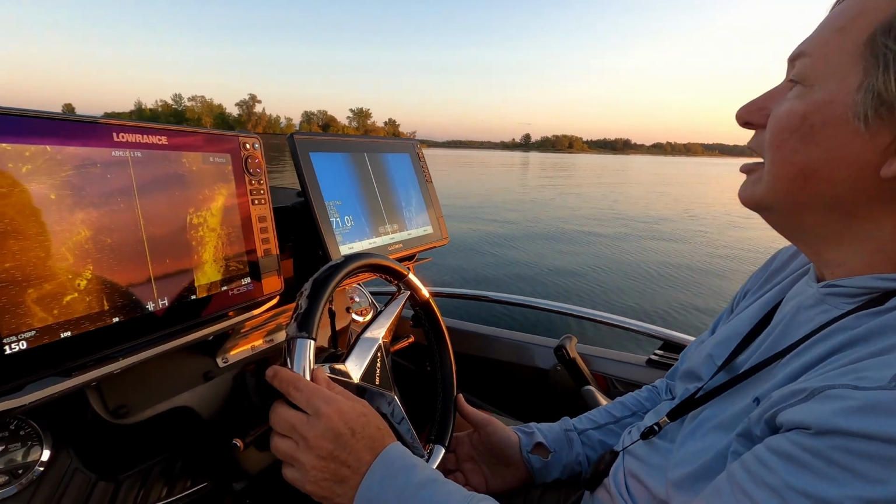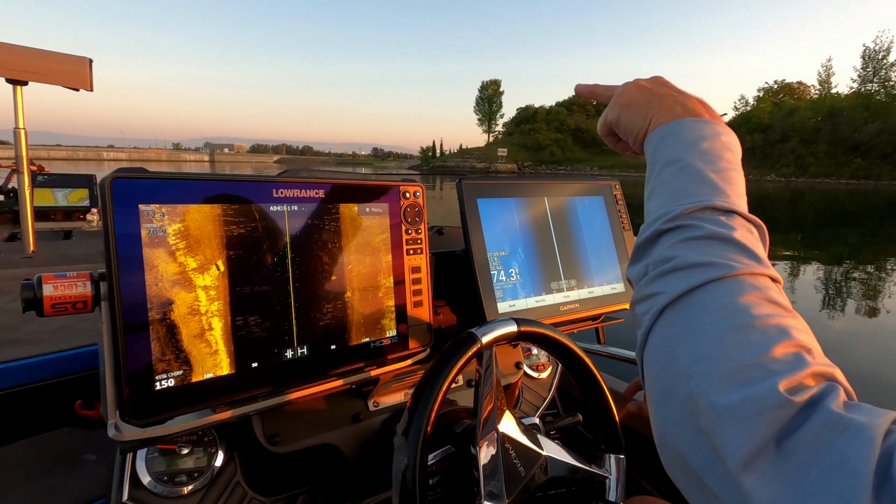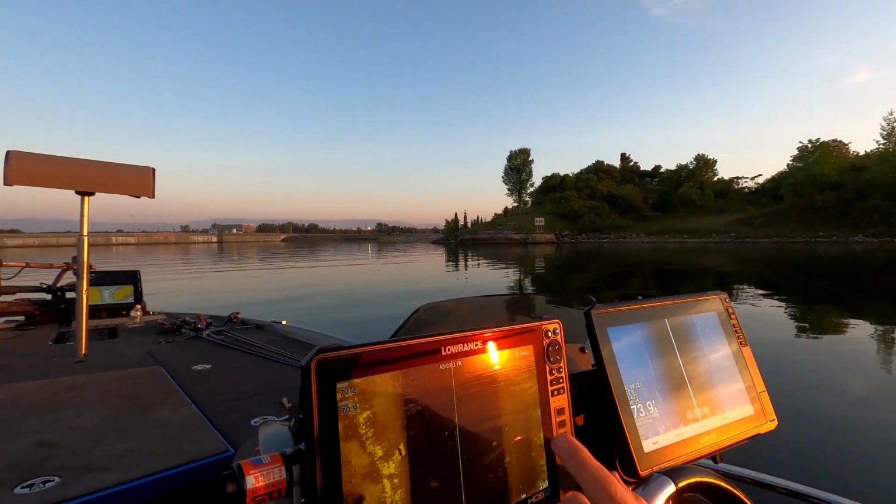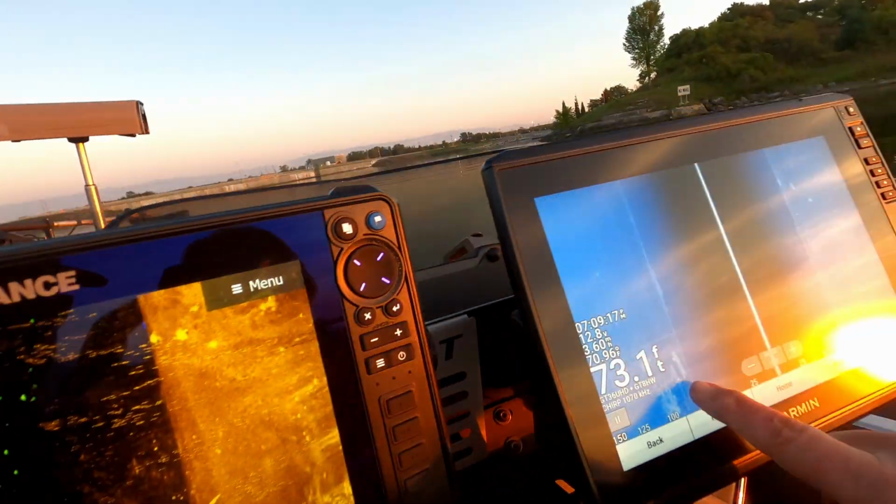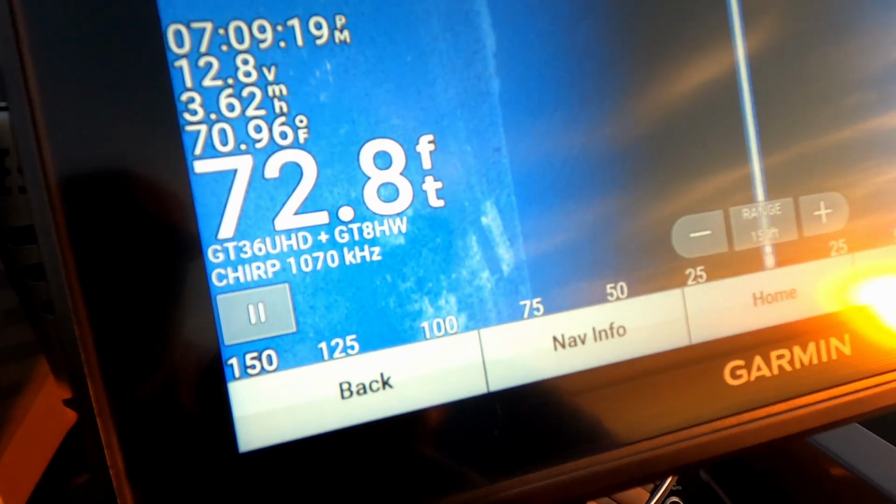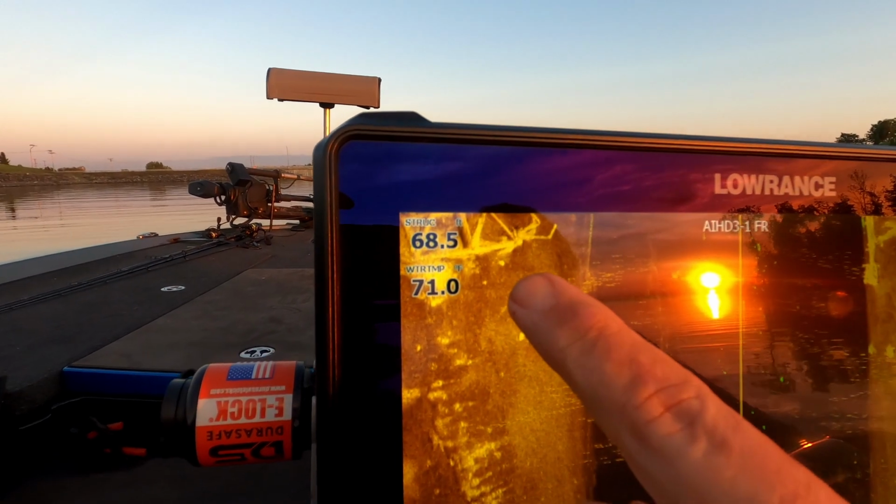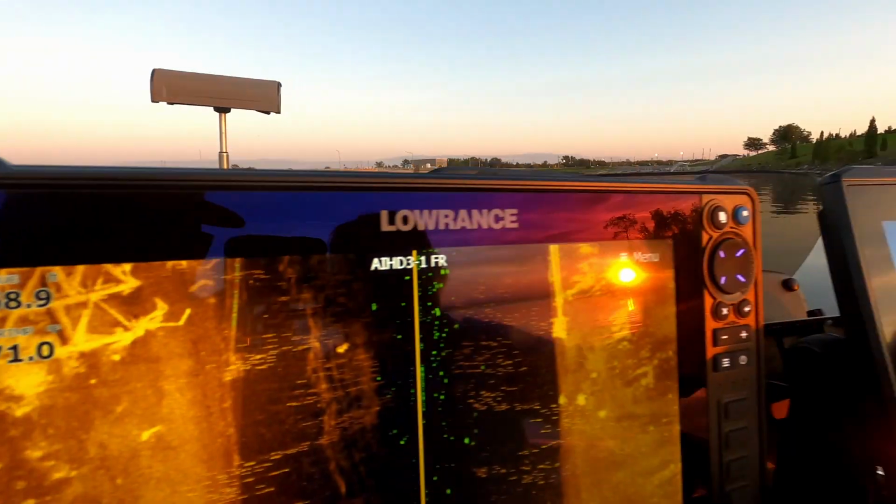That's pretty cool. Okay, we're coming back into the launch area. Panda launch. Okay, you can see the launch there. And so we're looking at the screen here, and there on the Garmin, you can see this image here about to go out of screen, whereas we've got the same thing over here on the Lowrance unit. Now, we should be coming up on the old bridge. There's the bridge right now. You see the bridge on your left-hand side? Okay, here it is on the Garmin.